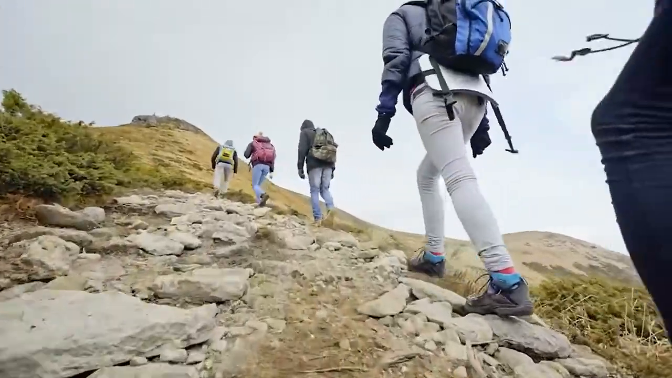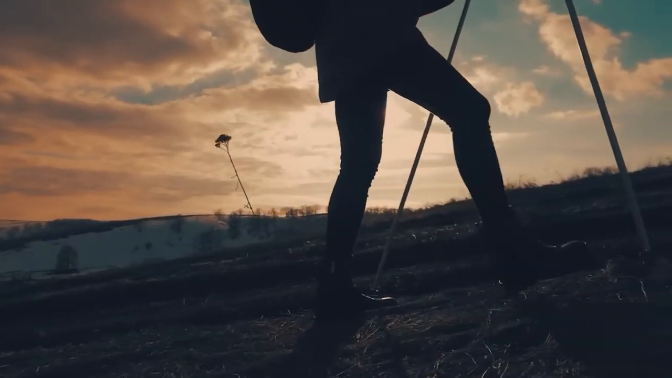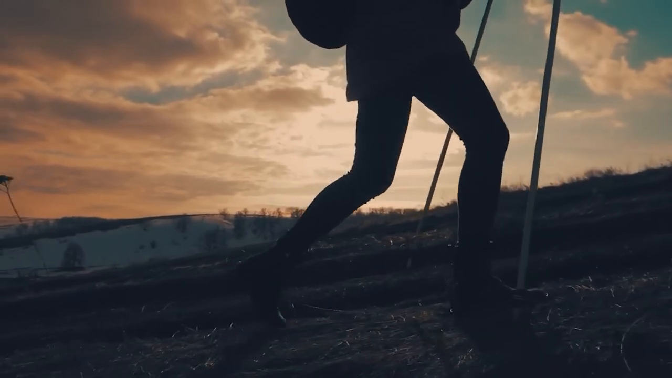Jungle Bridge Surprise. Walking through the mountains is a fun sport, but it can become even more exciting and dangerous if the forest residents come to welcome you.